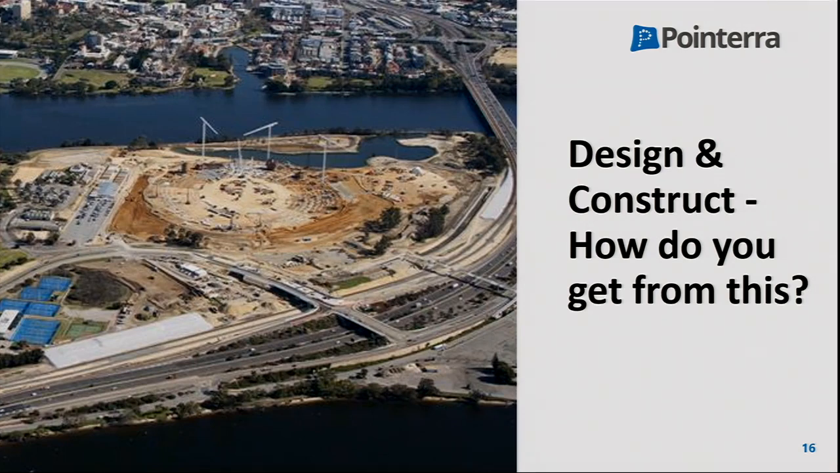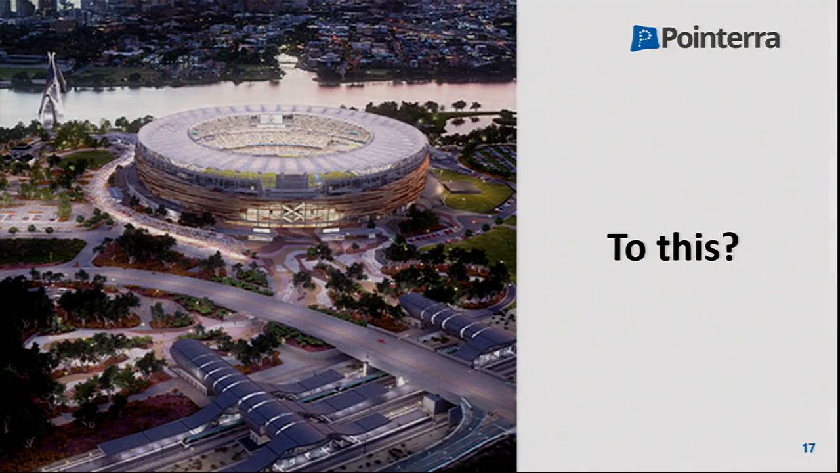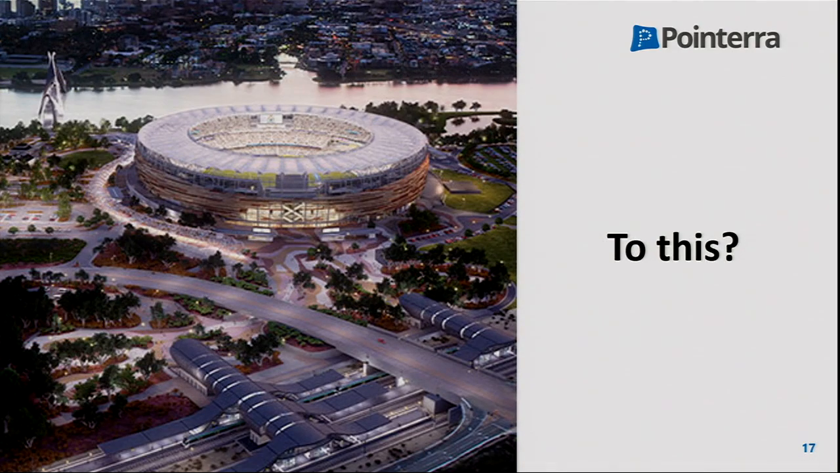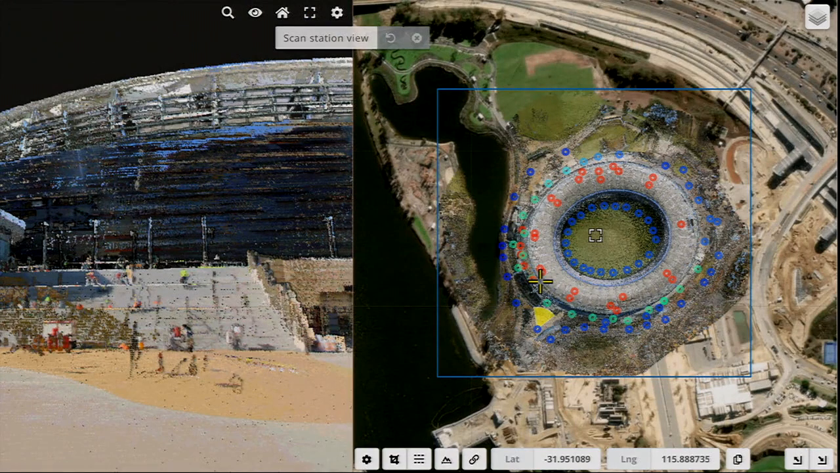We've got customers in the design and construction sector, engineers, architects, town planners, regulators, and typically people start with bare earth and they want to get to this sort of outcome, this is the wonderful stadium in Perth where I'm from. So if you're in design and construct, how do you get from this to this? Well, one of the first things you do is use a ton of 3D data. This is that stadium captured in about 250 scans by one of our customers.